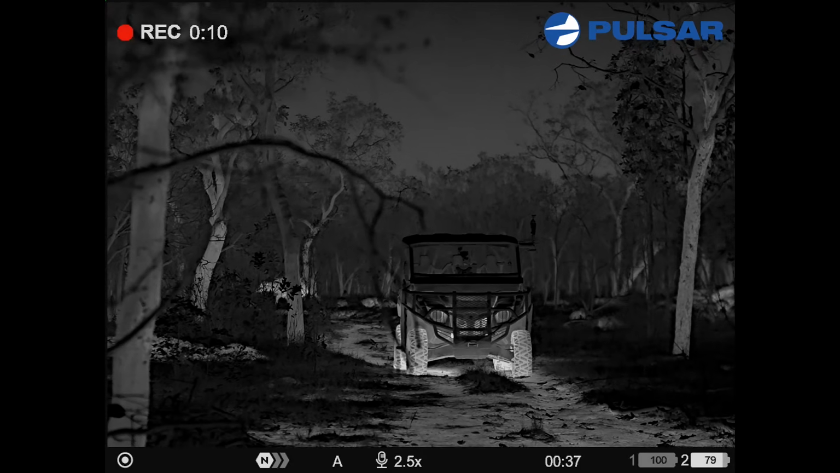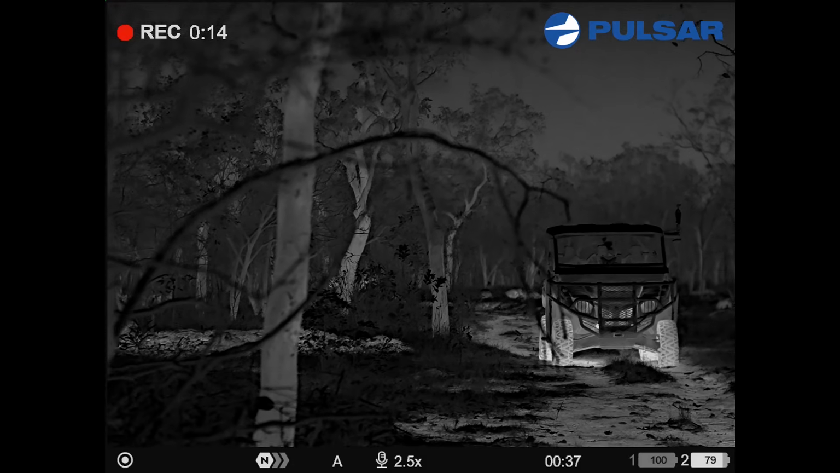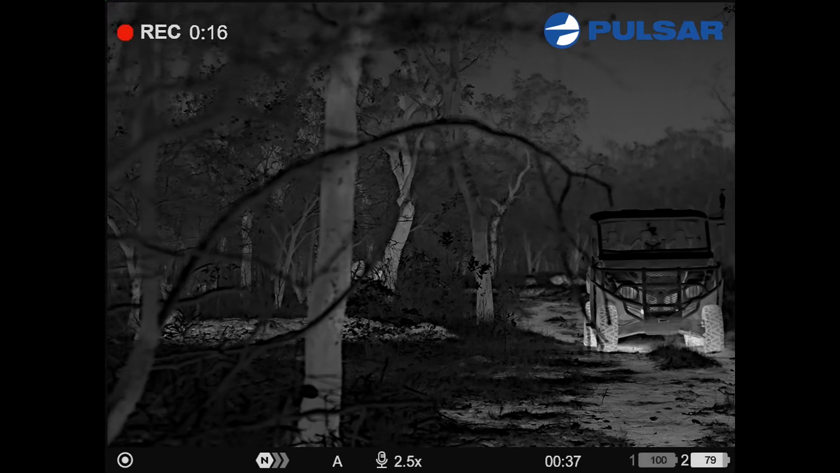Just trying to get back to the machine. That bull, he's circled right back around us, trying to get our wind. Moving off out there. That's an awesome pig.